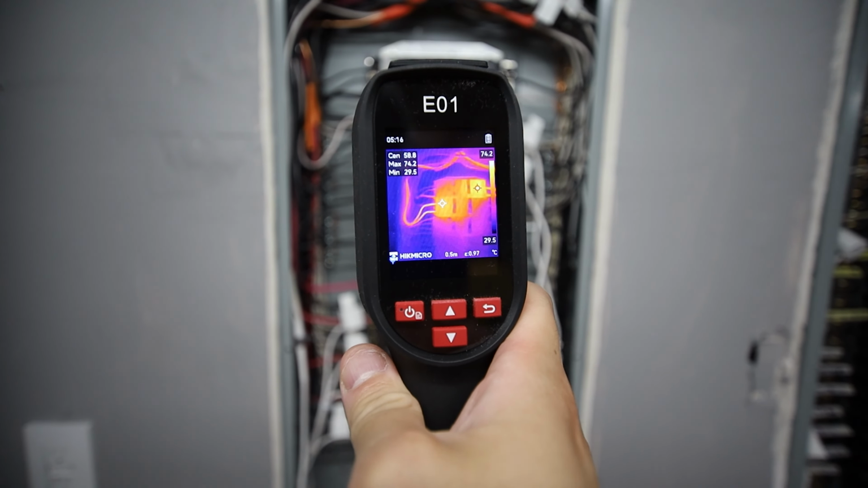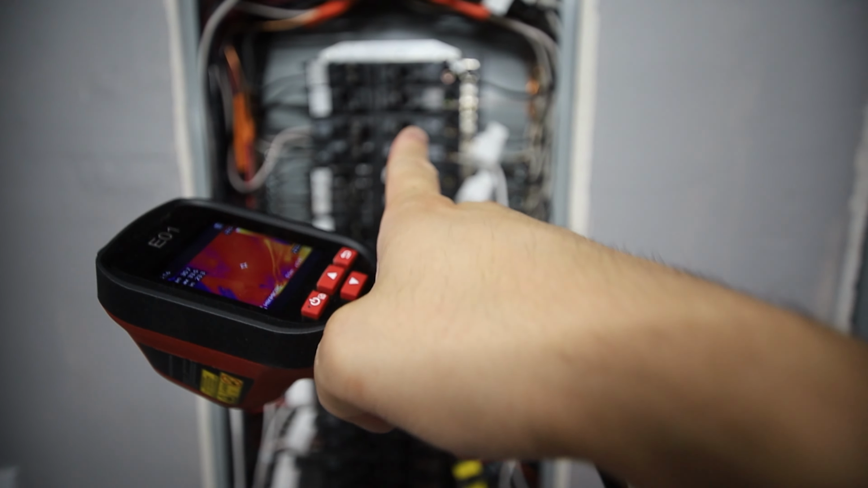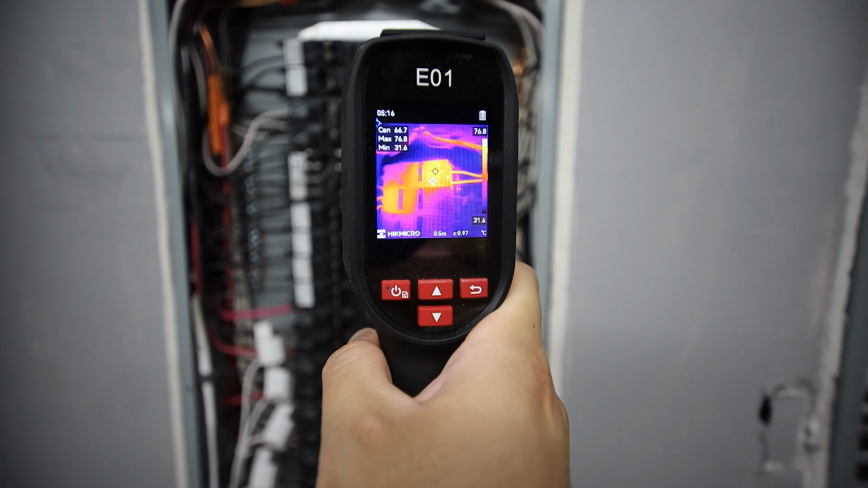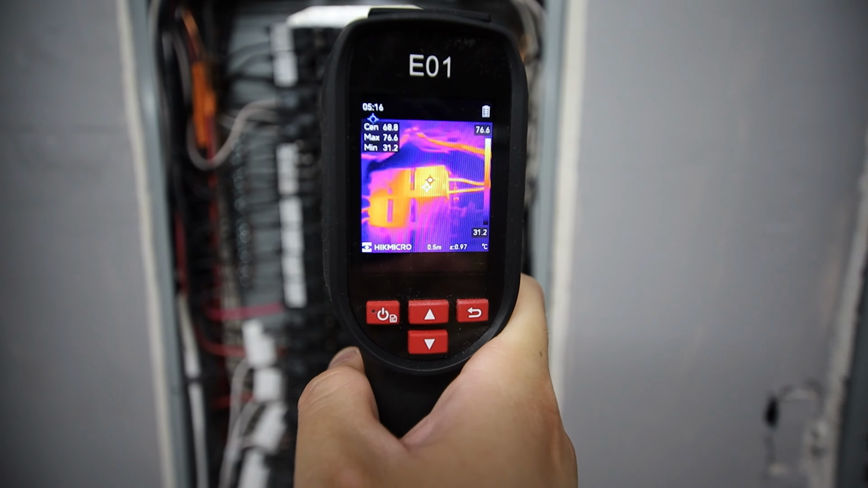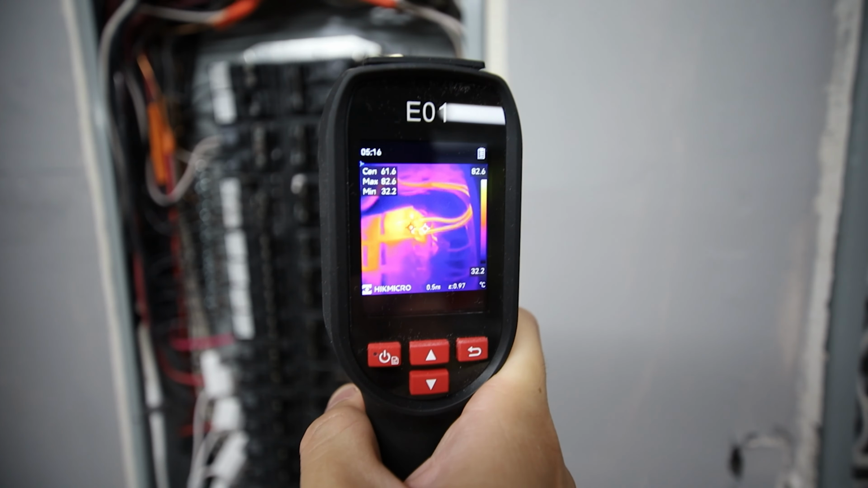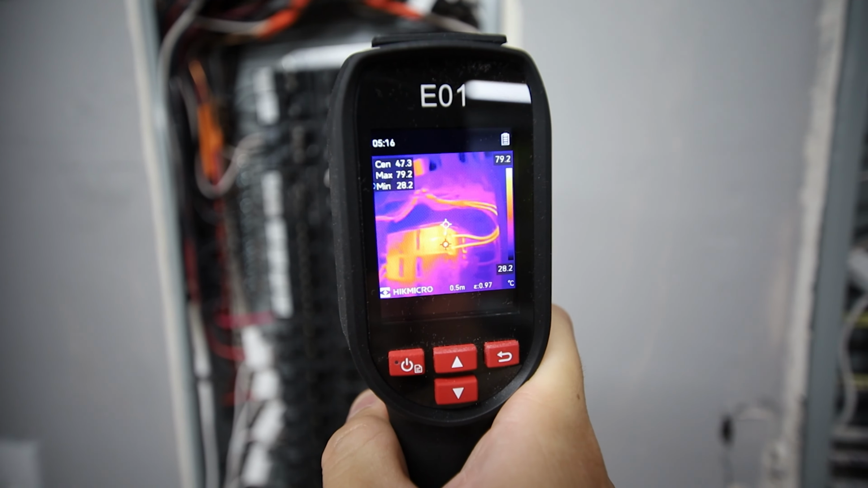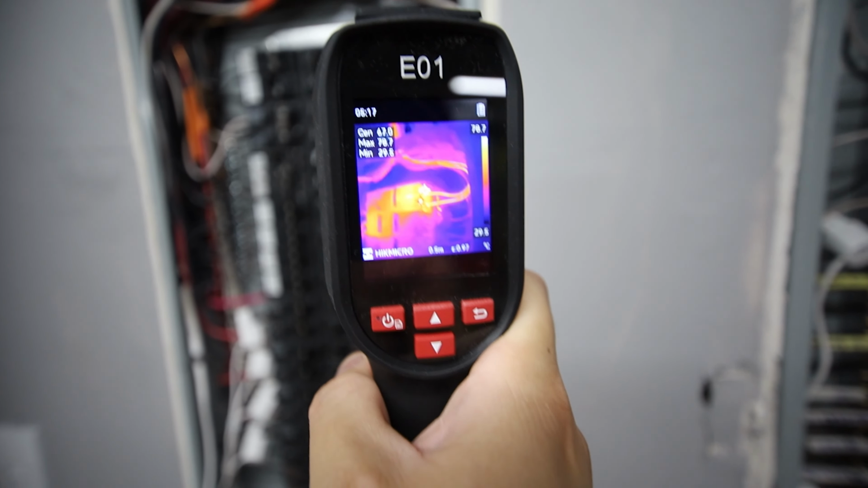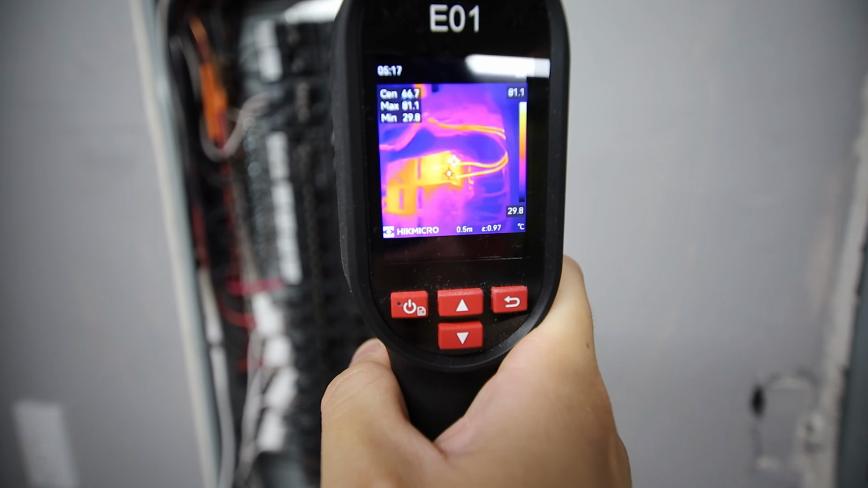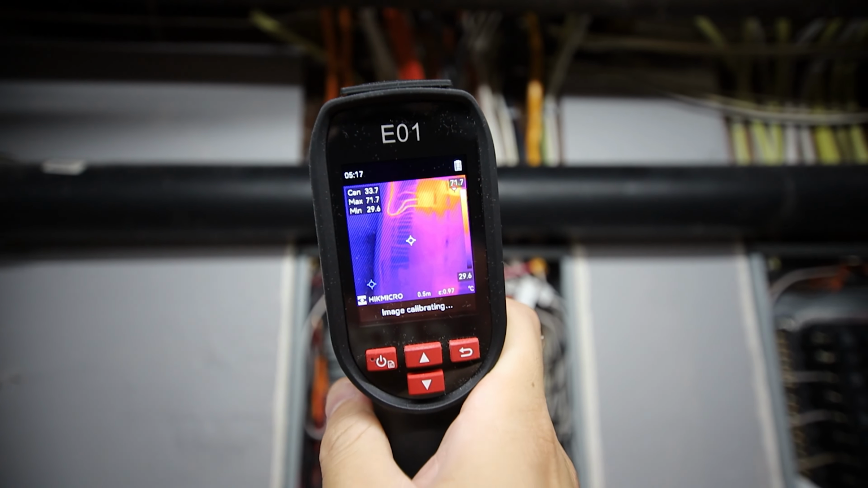Okay, so it's getting pretty hot. Let's look at this circuit panel here. This top breaker right here is showing maximum 77 degrees Celsius. Ooh, that red part there. Let's see at the contacts, at the terminals. The terminals center there is showing 80 degrees Celsius. So that's getting pretty toasty.